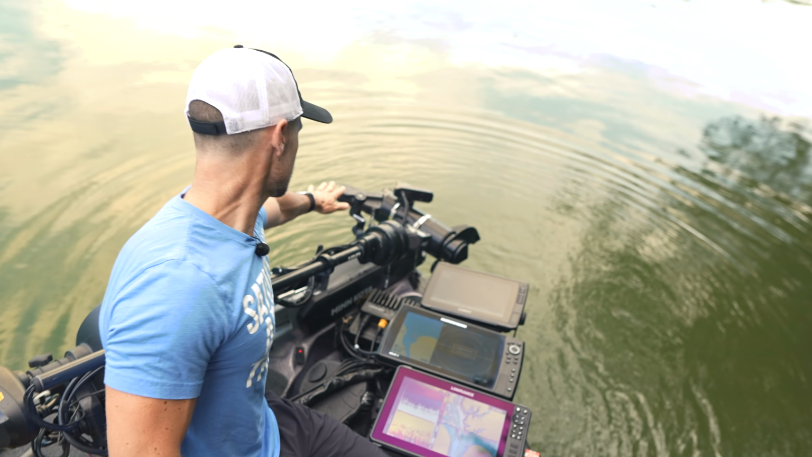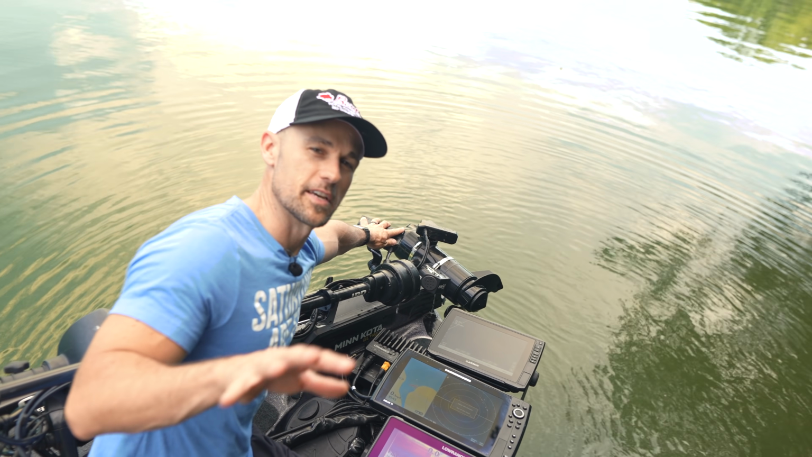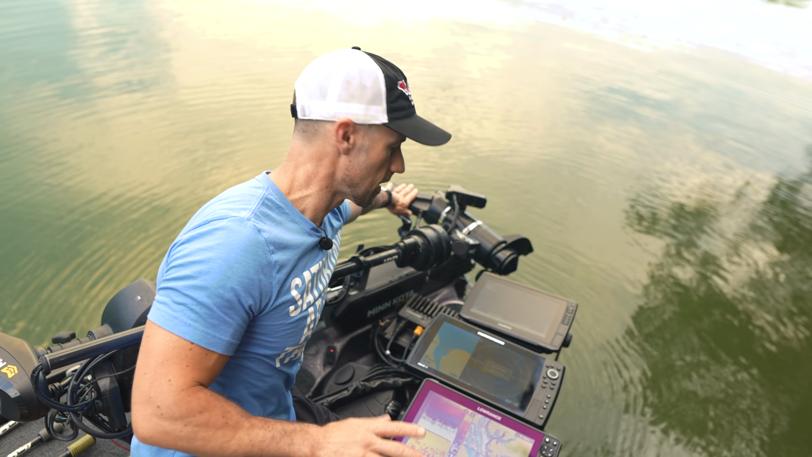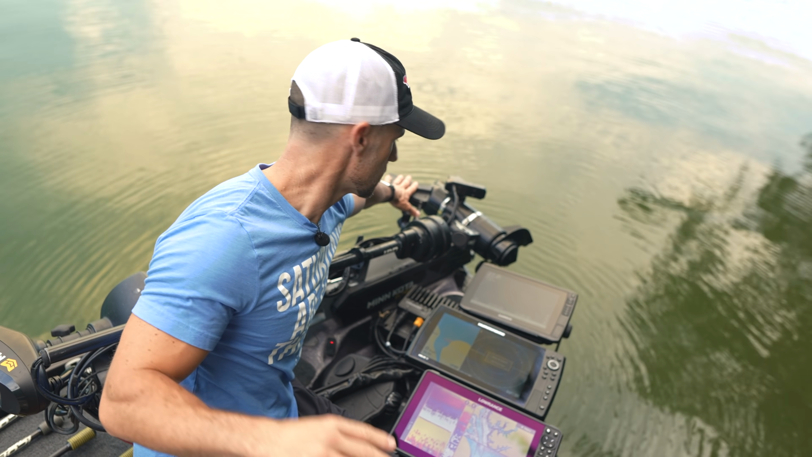Now don't pay attention to this right here. This is the Active Target with Lowrance. I'm gonna be testing that later. I did not run this transducer this year on tour. I'm gonna be testing it, may run it next year, don't know yet. We'll have to see that in a future video.